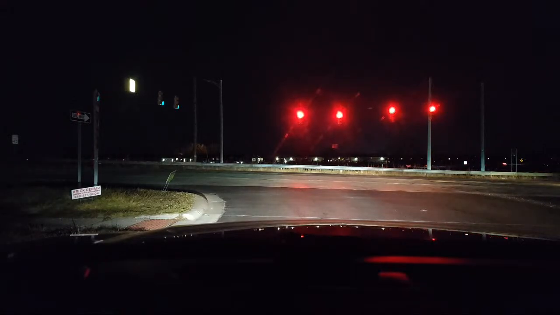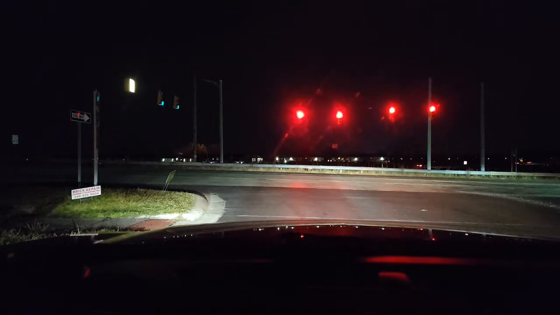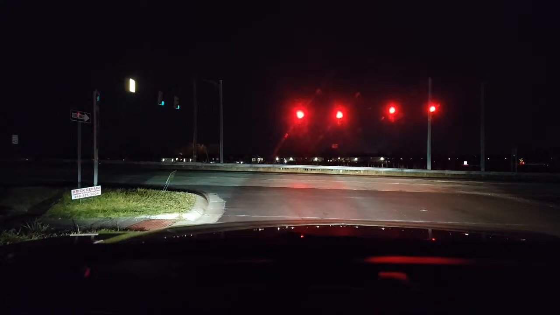It looks pretty clear this evening. You got to be aware the dangerous area is the hill to my left. Cars run lights, like you saw that car coming off the expressway, run the light. Don't get sloppy in your driving. Be a good driver.